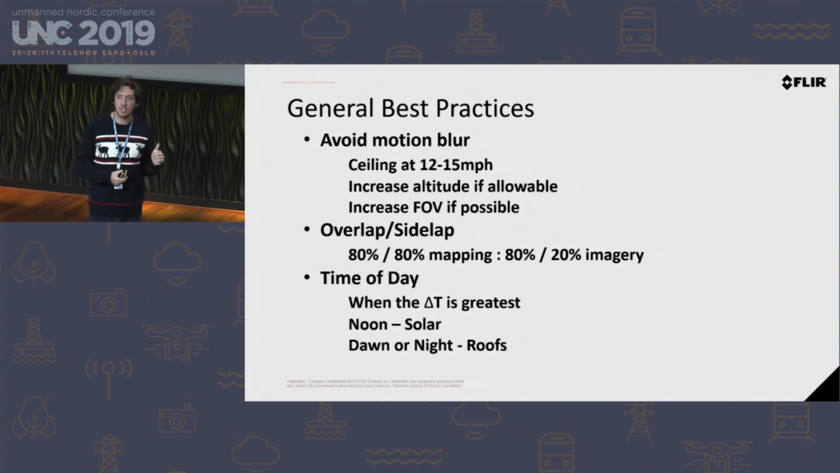For mapping missions, overlap and side lap is about 80%. So you're getting 80% overlap as you're flying down the rows, 80% side lap and 80% overlap. This can take a lot of time for these mapping missions. So currently mapping is not a great solution, and that's kind of why this is future thinking: mapping will become better as battery times for drones get better, as resolution gets better, you'll be able to do more mapping missions.